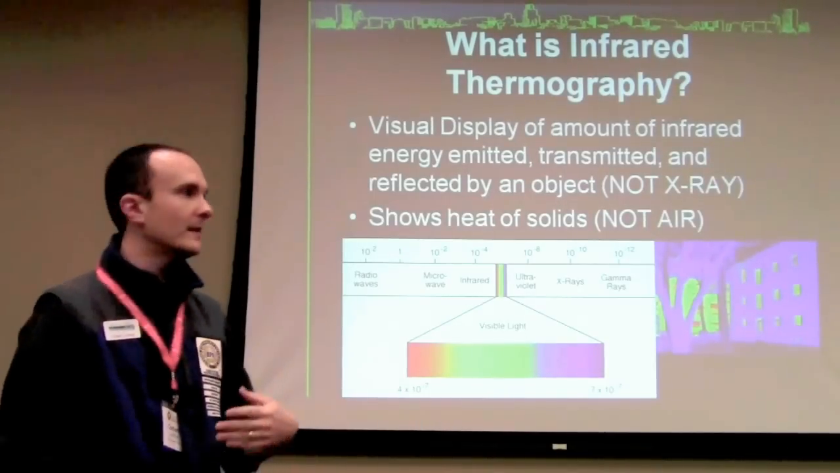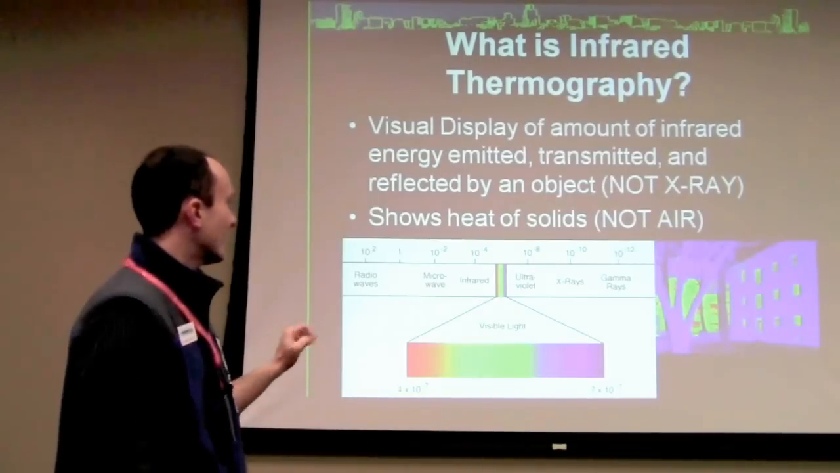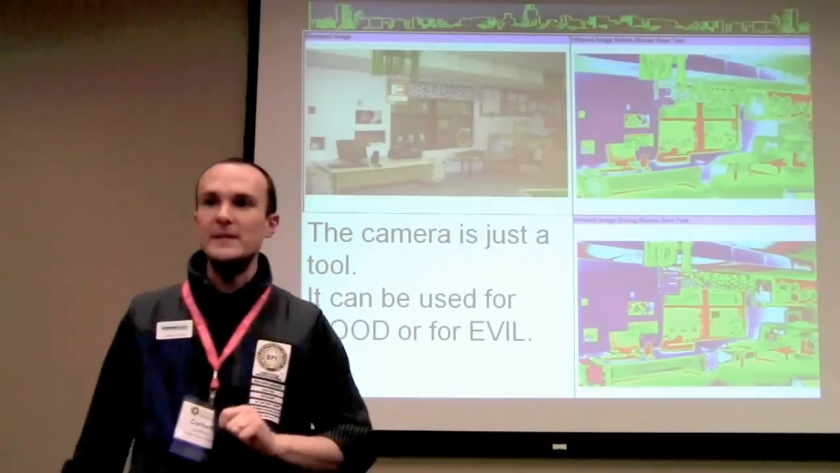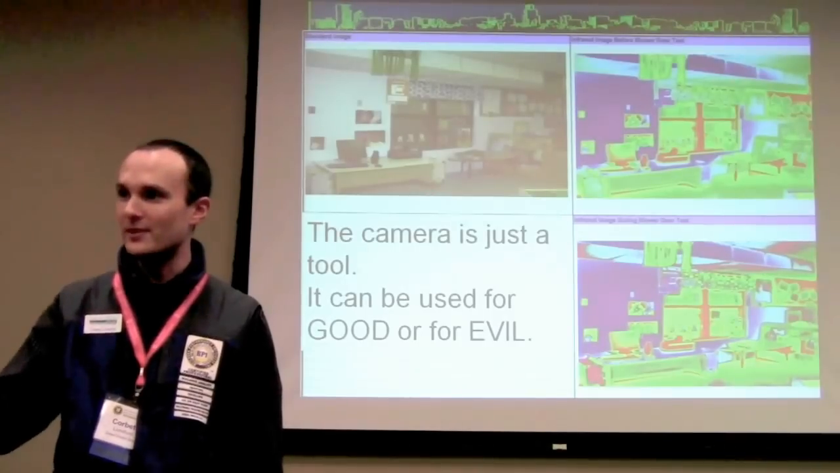You can't see through things, right? So don't watch the ghost shows or whatever it is that they're doing on the TV and think that it's for real. The camera is a tool, just like every other tool, including math. It can be used for the power of good or for the power of evil.